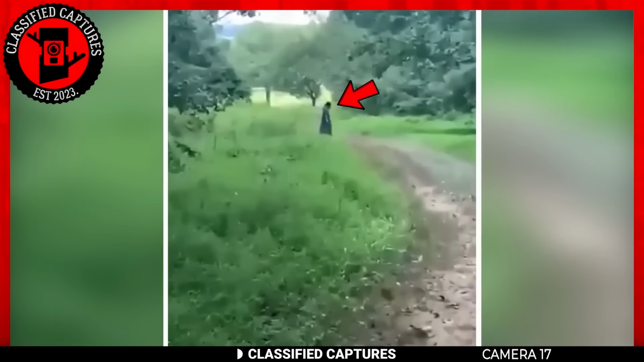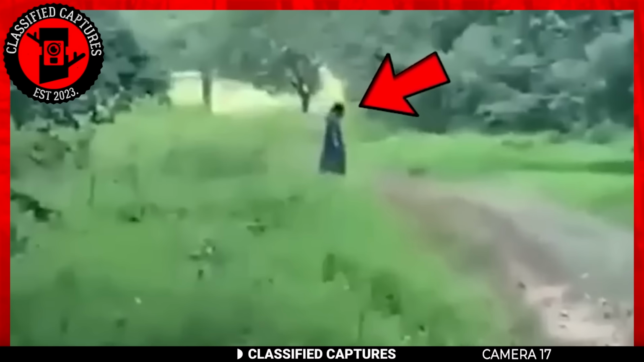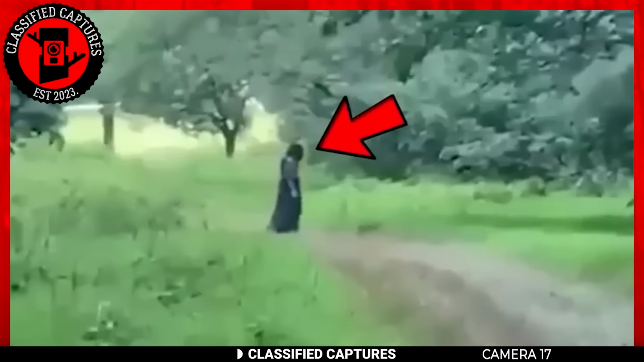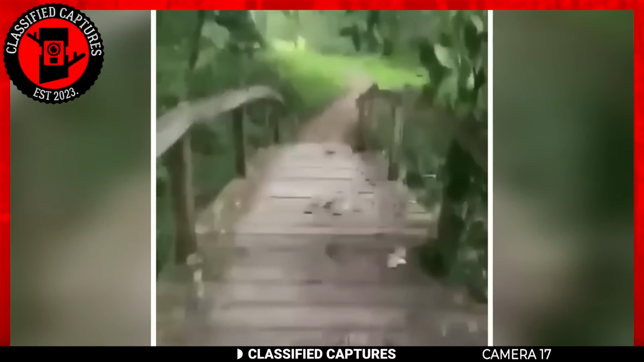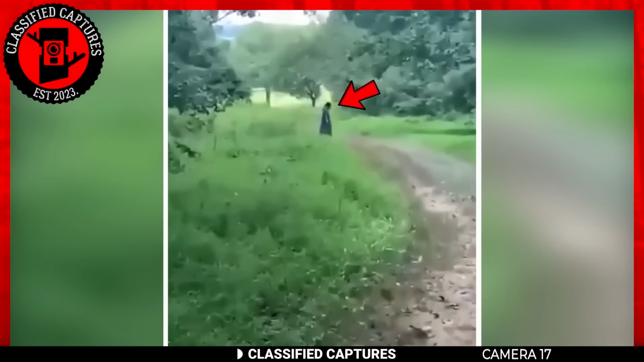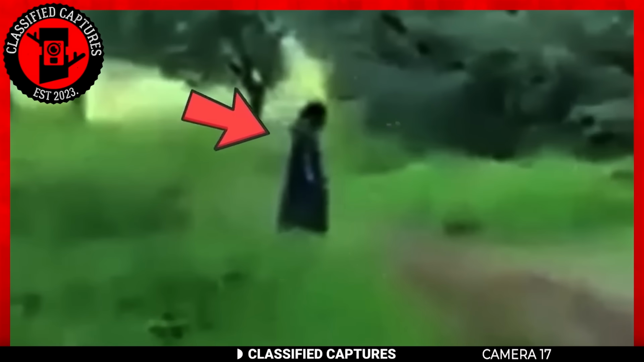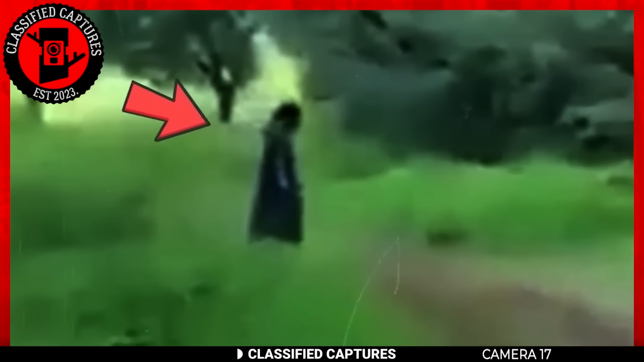Imagine you walk into the woods and see a woman in black walking across the path a few meters from you. What would you do? The best option is to run, and that's exactly what the uploader did. Upon reviewing the footage from her camera, she realized that the strange occurrences didn't begin deep in the woods, but actually started right before she entered.